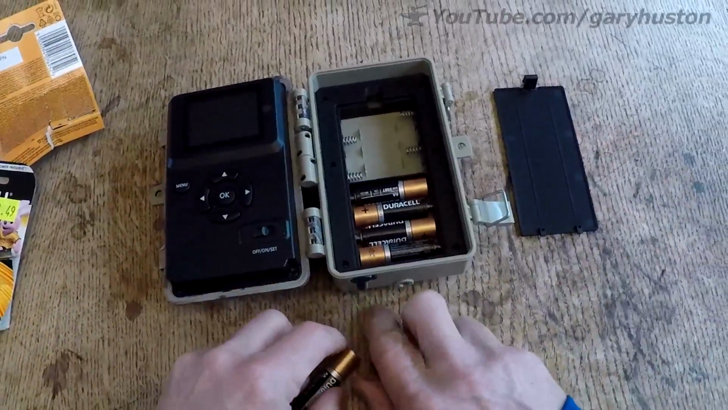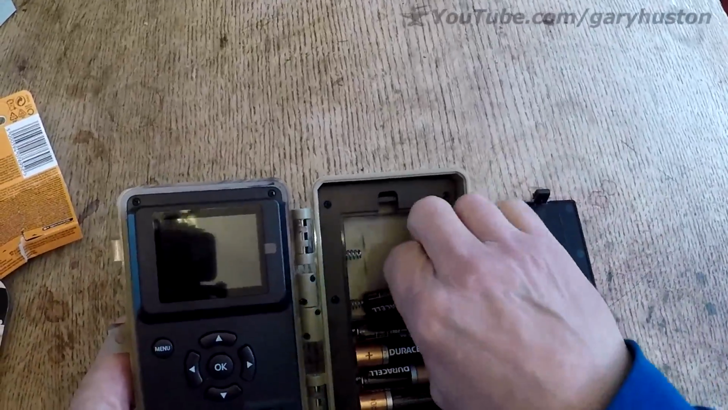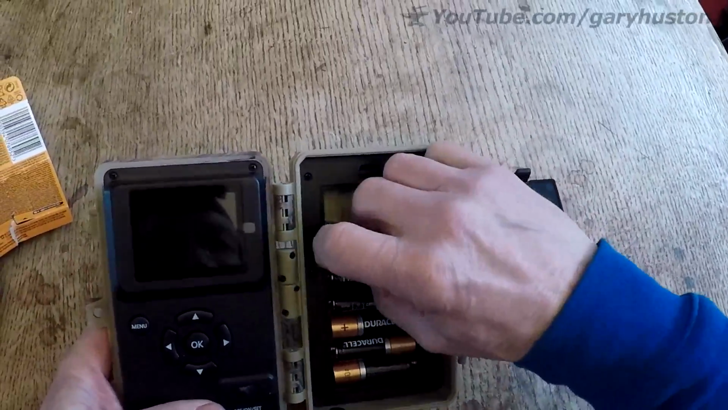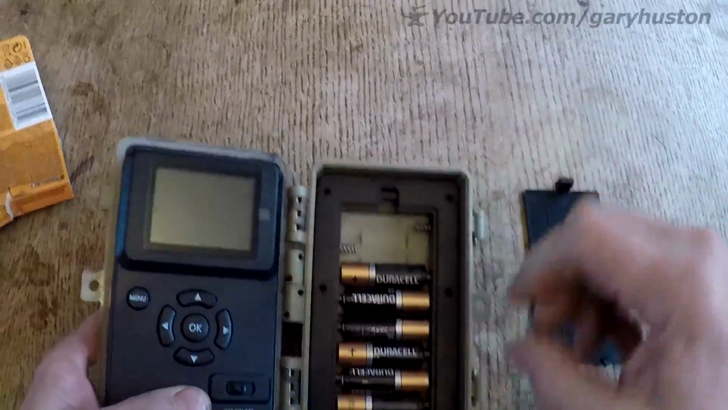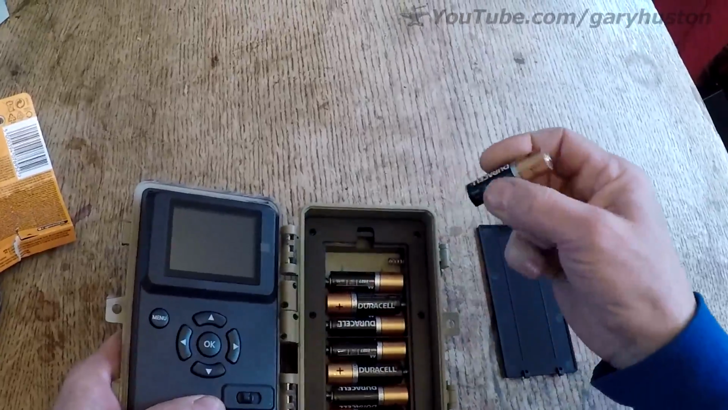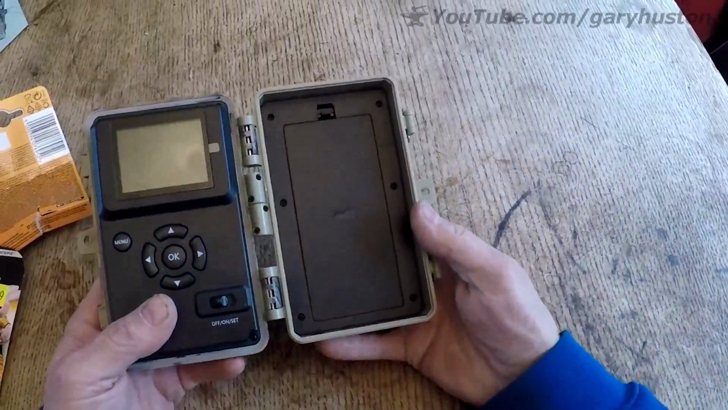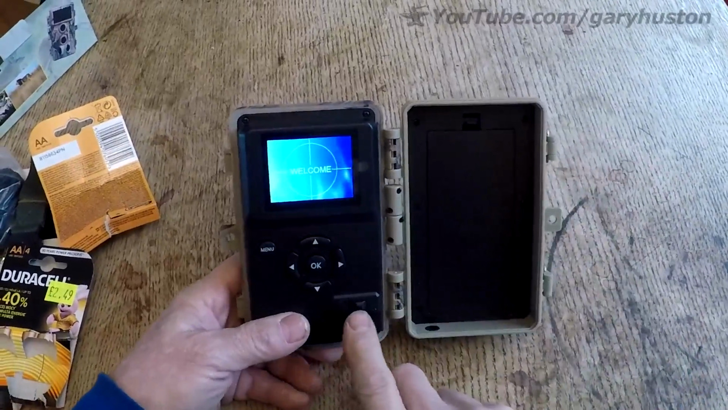Obviously if it's going to trigger all the time, the time's going to be reduced, and also if you put all the settings up to their absolute maximum, it's going to reduce your battery life. But with all the trail cams I've had, I've never really had a problem with battery life. I set one out for a week once in a field, didn't touch it for a week. I had about 1,000 clips on it and the batteries were still good. So there you go. So let's turn her on and have a little look at the settings.